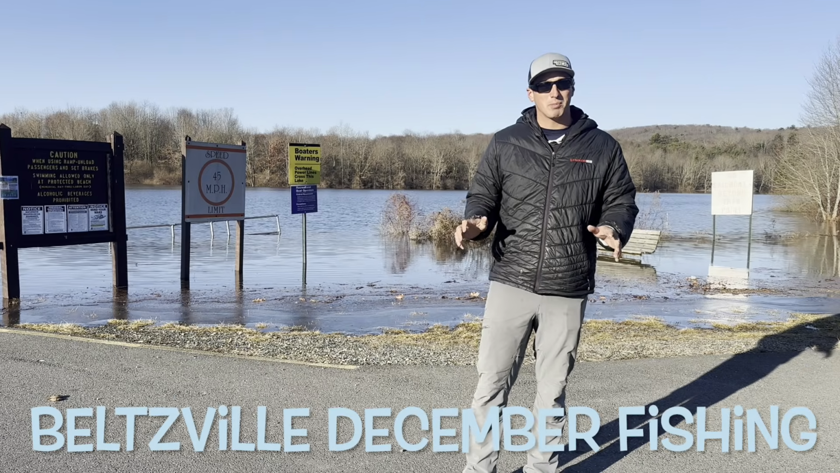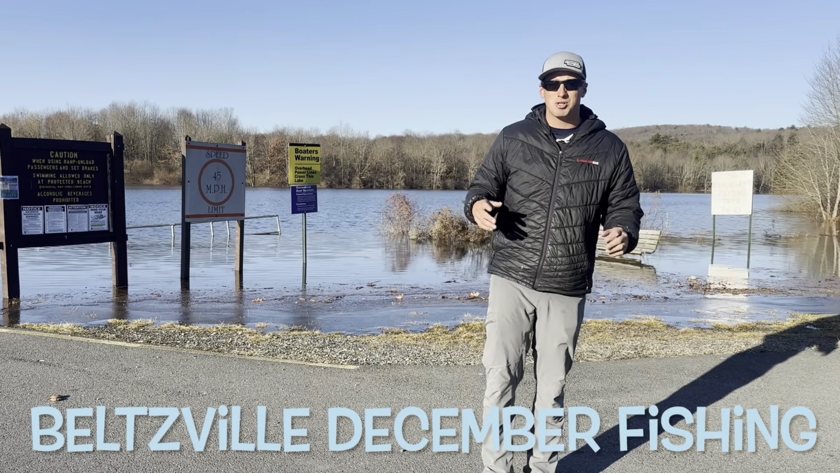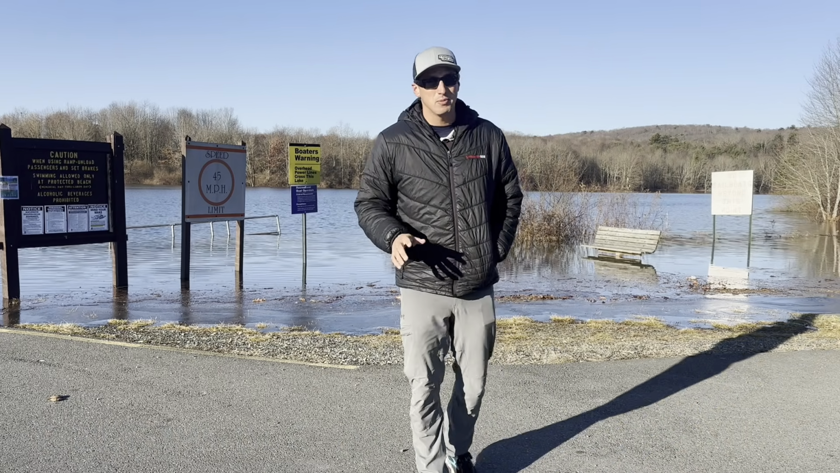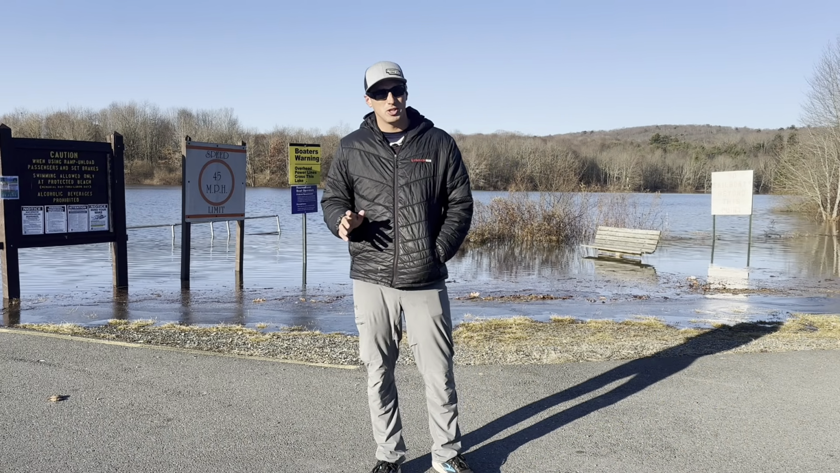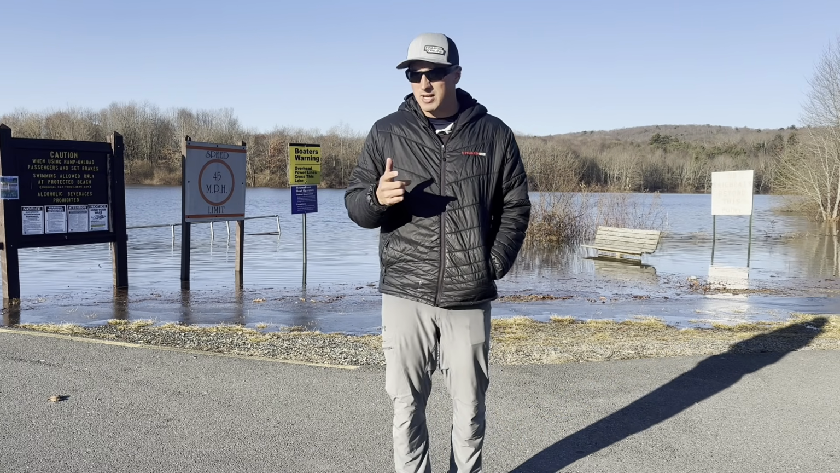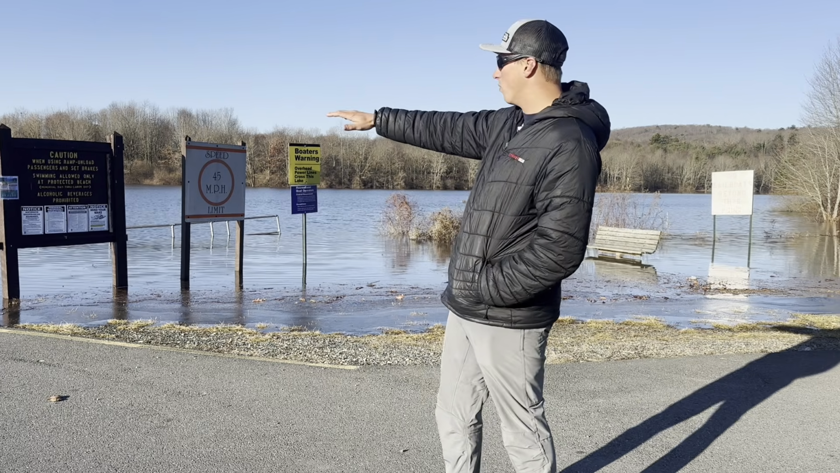All right, today we're fishing up at Beltzville. This is the end of December, right before Christmas. We had a lot of rain last week. Over the weekend, I think we had 3 or so inches of rain Sunday into Monday night. It's now, I believe, Wednesday. So a couple days later, you can see the water is way high.